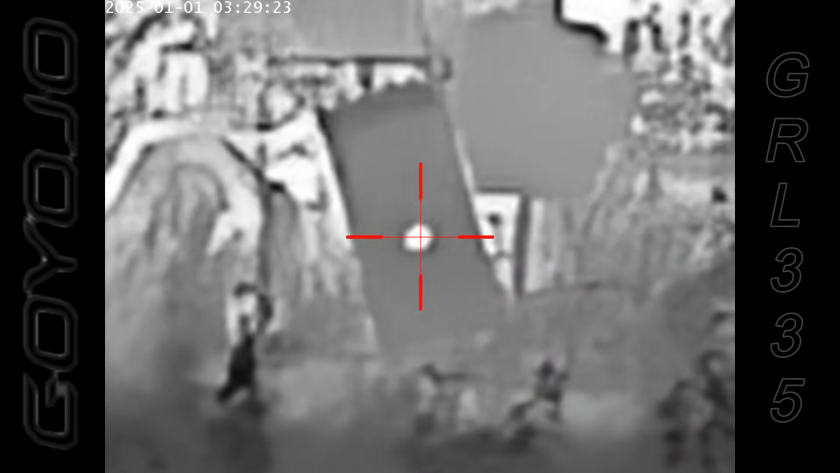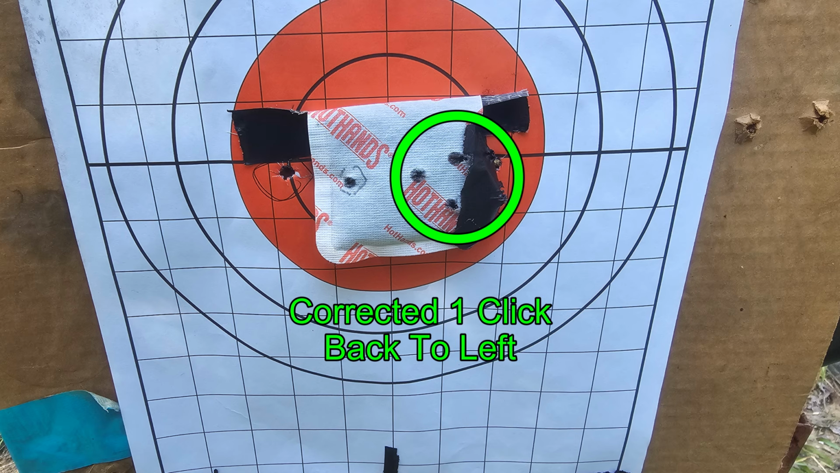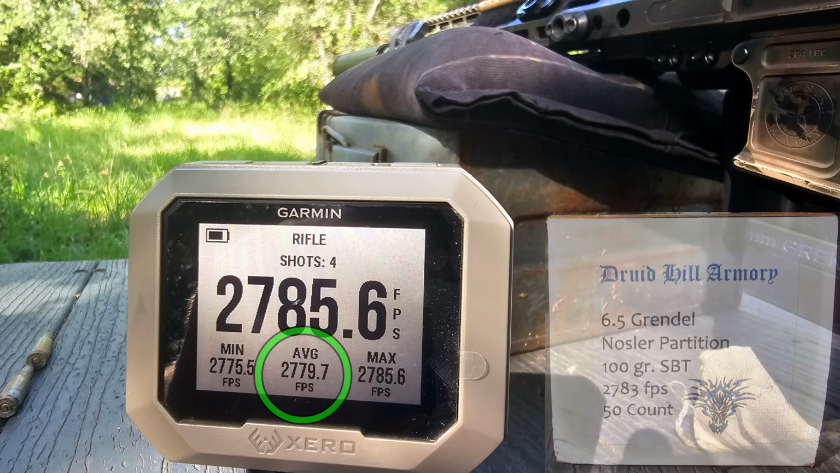Well, that didn't help. Ideally, all of these shots should be on the hand warmer, even though it's fallen. Alright, these are the previous shots on target, and these are all the shots that I just took, all on the hand warmer. I ended up making one correction back to the left. And my velocity came out to be 2,780 feet per second.